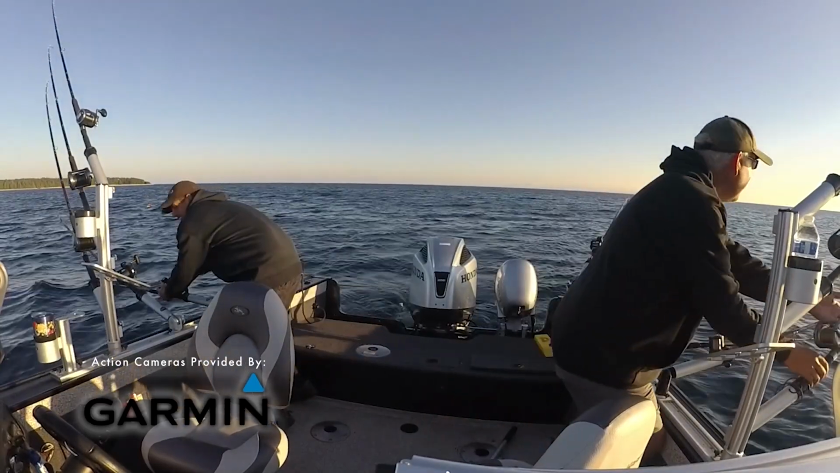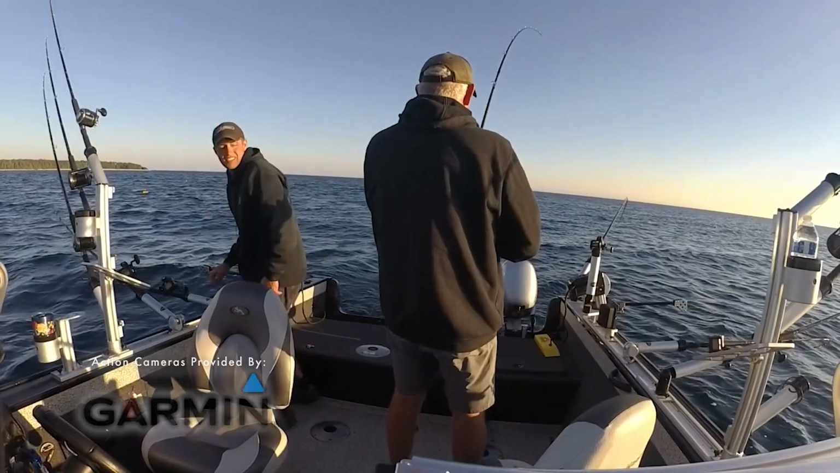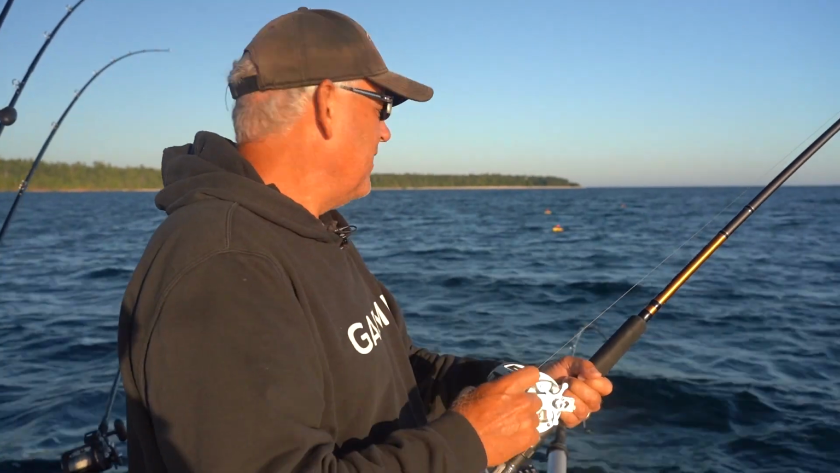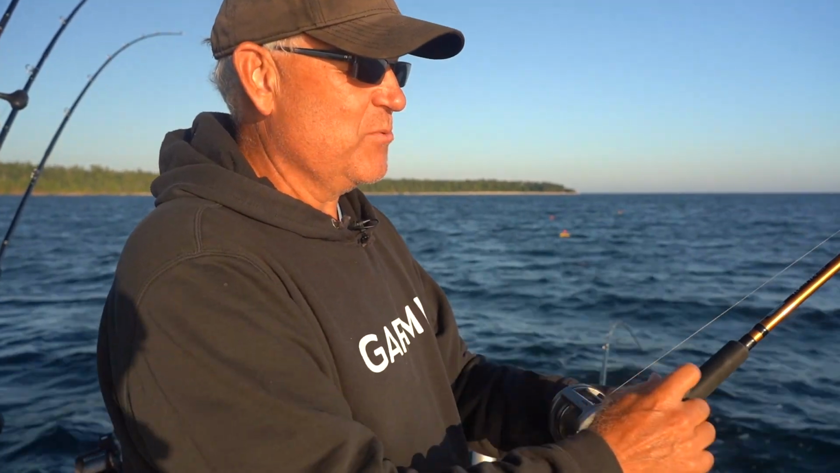You're steering. One of the other things, as we just troll down the backside of this island, we're in a small boat today. My Kodiak's only a 20-footer. So many people think about the Straits of Mackinac as a place where you can't come.